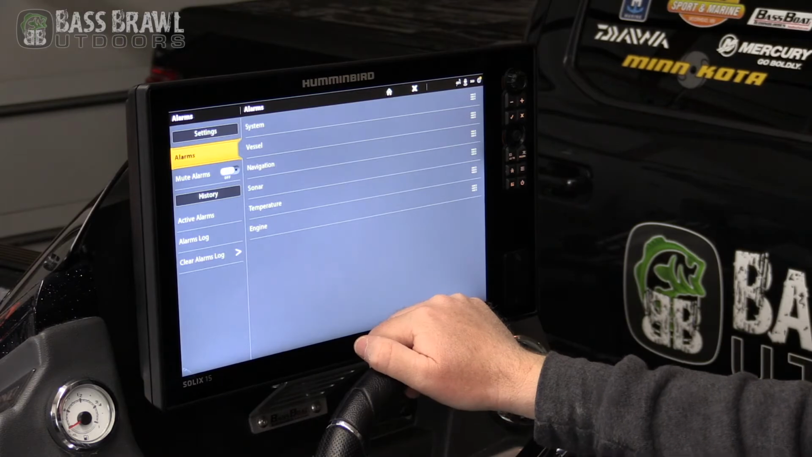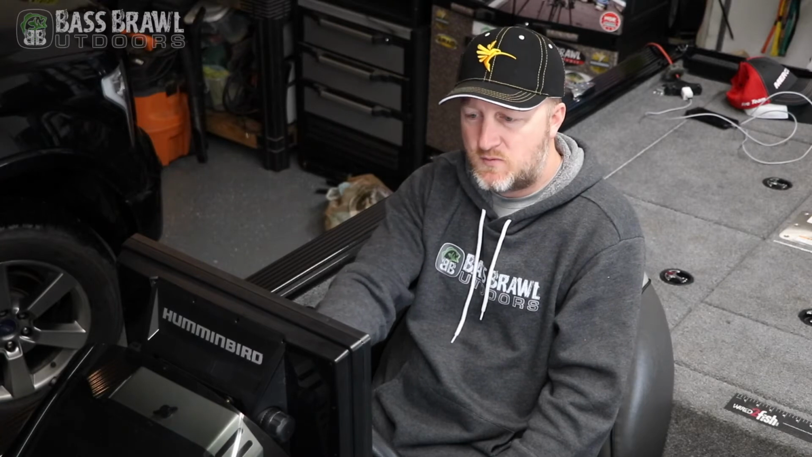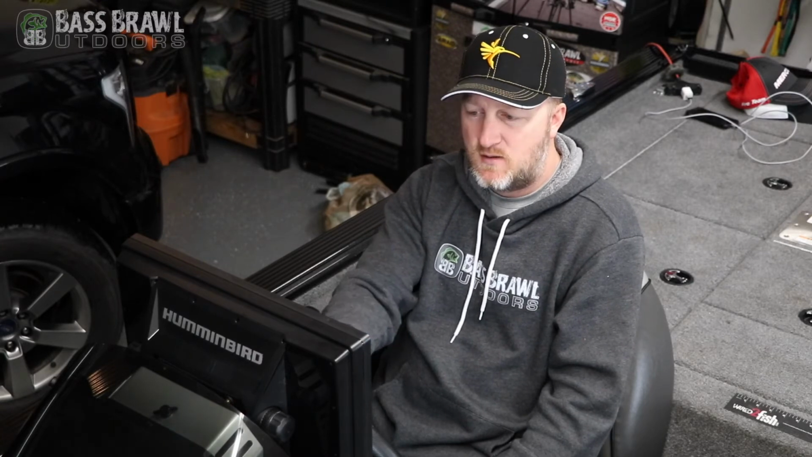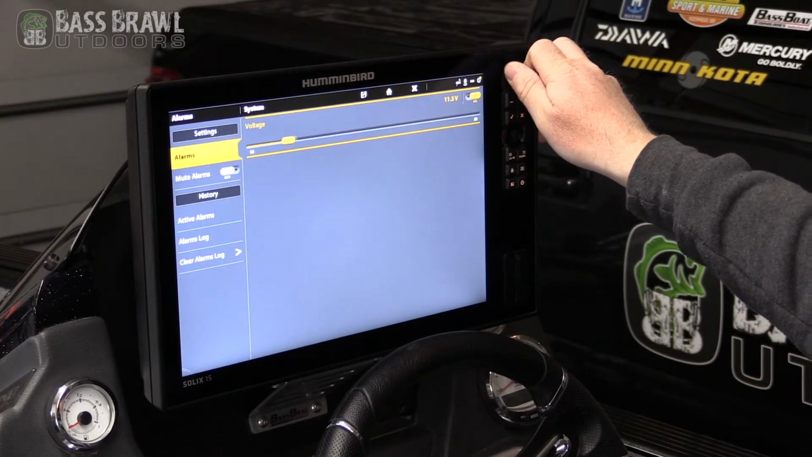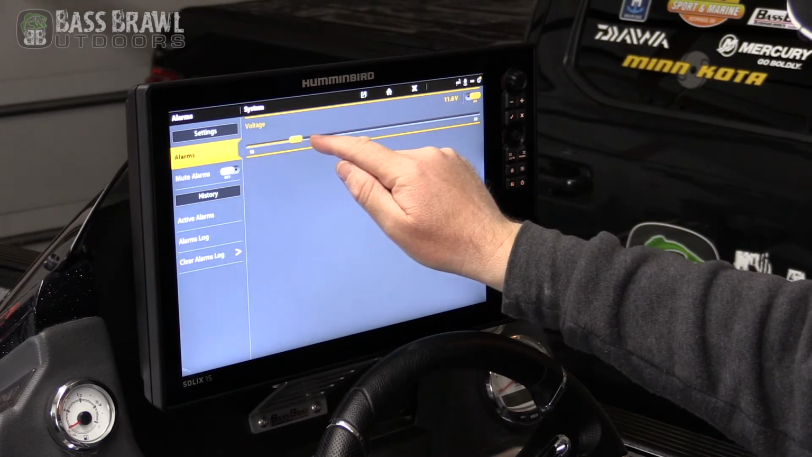If you click on your alarms, you can go in there, and one of them that I like to use, especially when you have a bunch of graphs and your live wells running and a bunch of accessories, is your voltage alarm. And you can set that to whatever you want. You can either turn the dial to change it, you can just tap it or slide it, but you can have it give you an alarm for a certain voltage. By default, it's set at 10.5 volts.